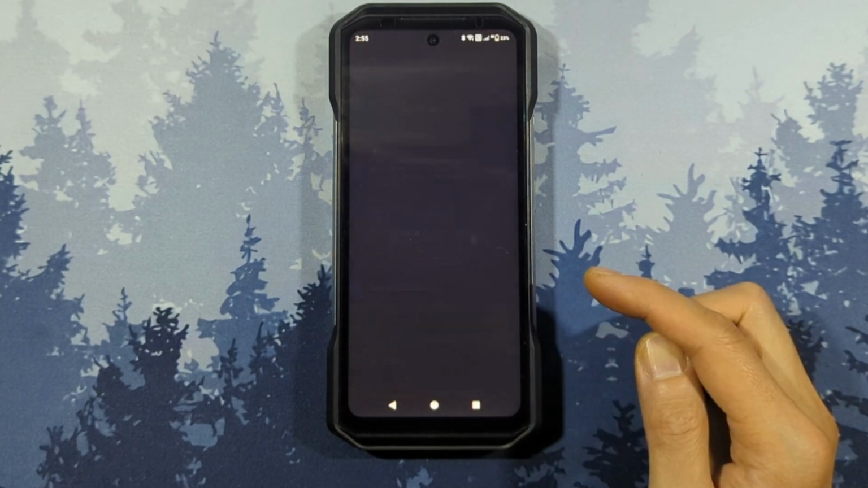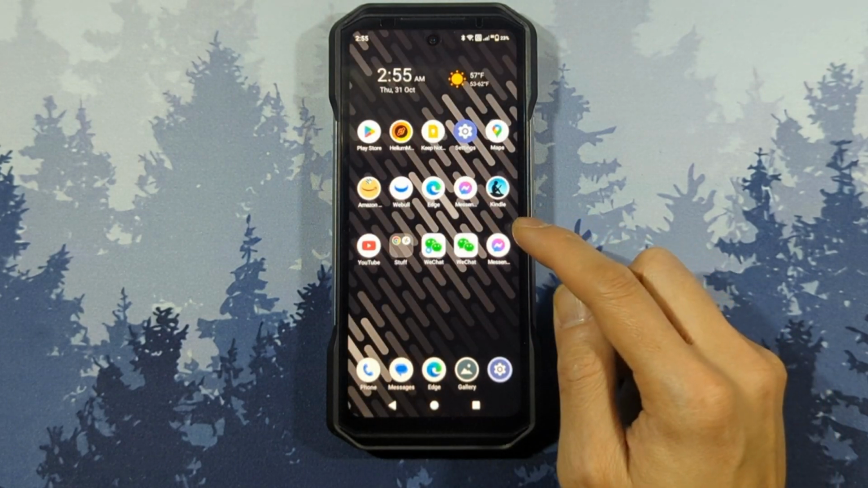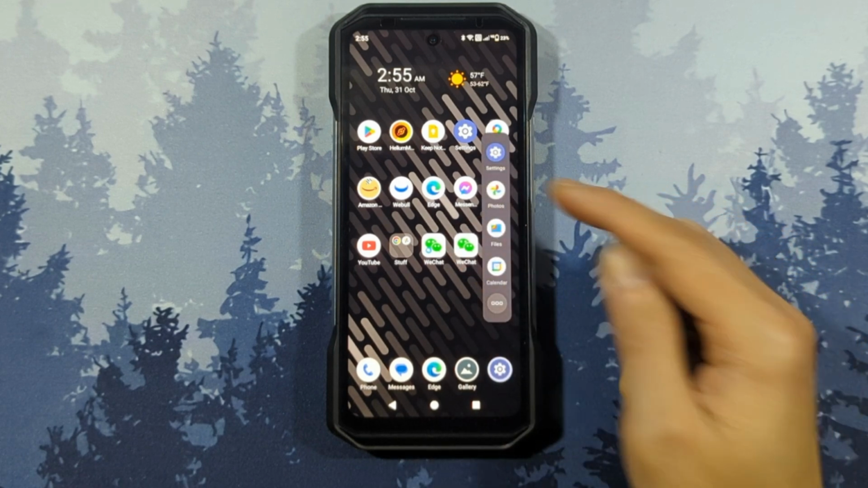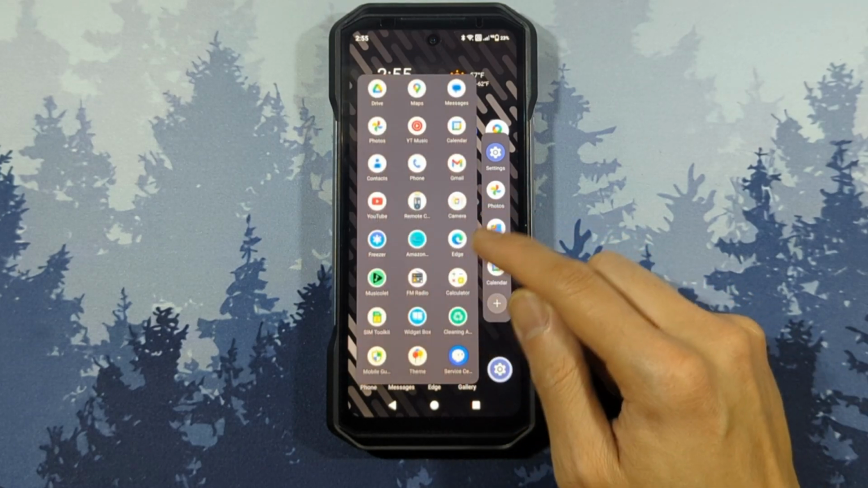The side application bar lets you set up a side swipe to open a customizable app bar to multitask easier. You swipe from either side towards the center and hold there for a second to bring up the side bar. You can customize what appears here using the three-dot icon on the bottom.